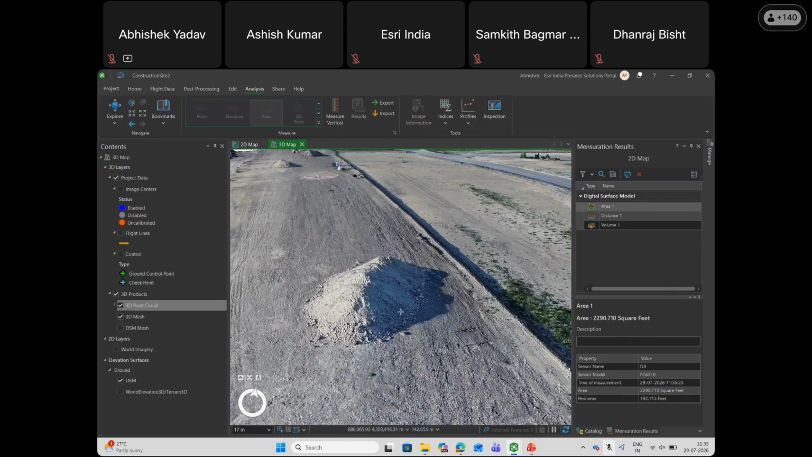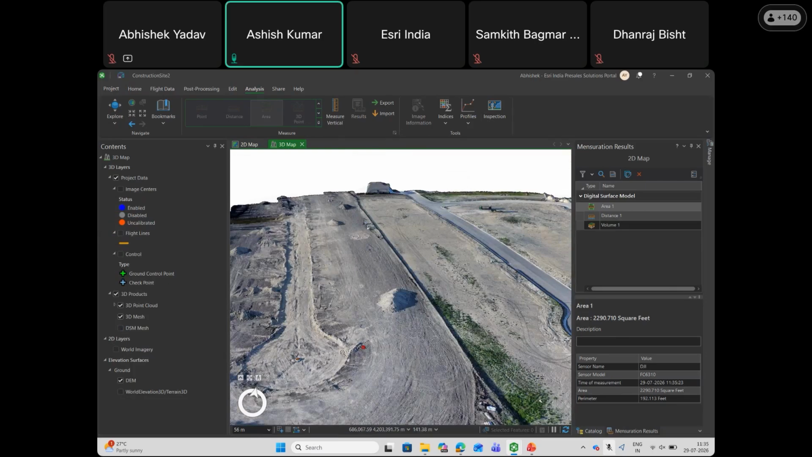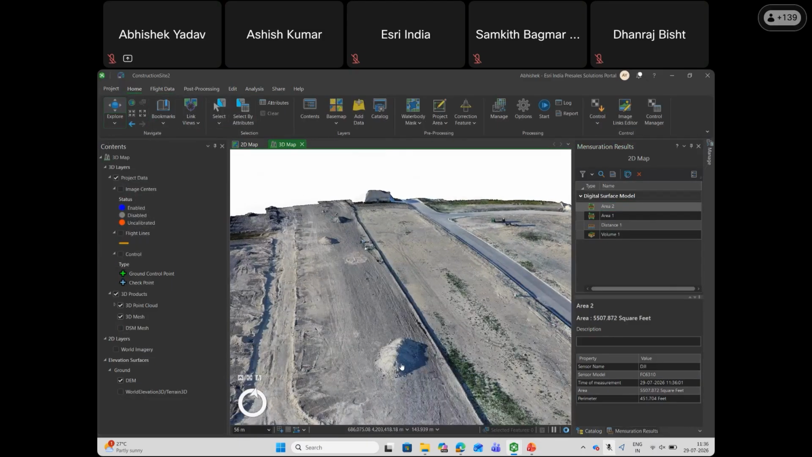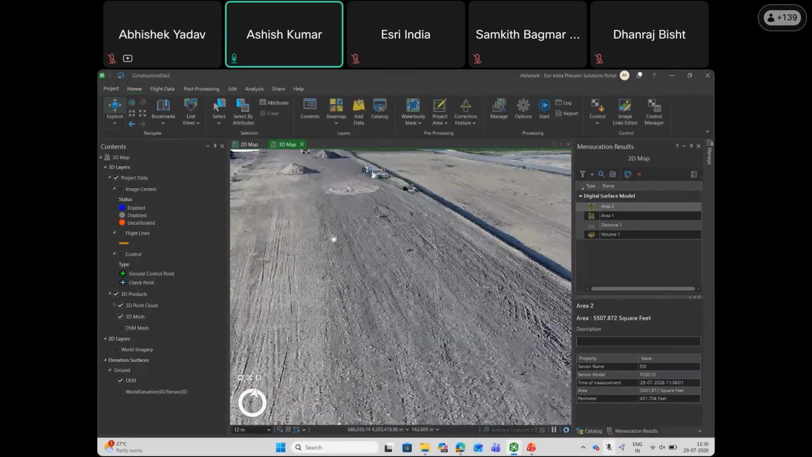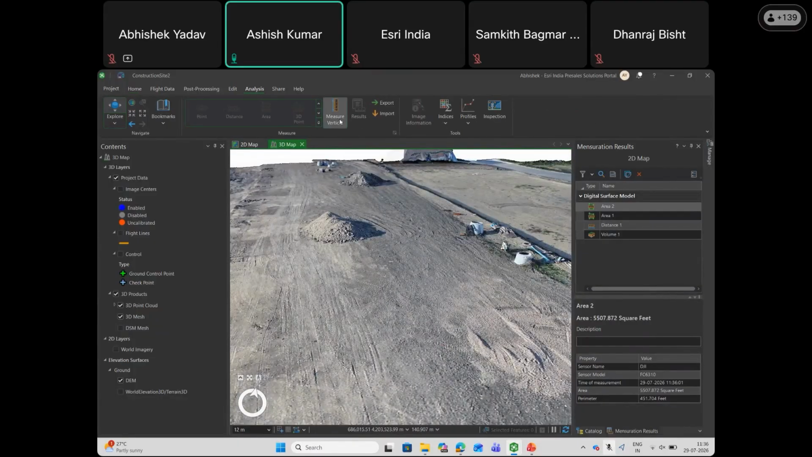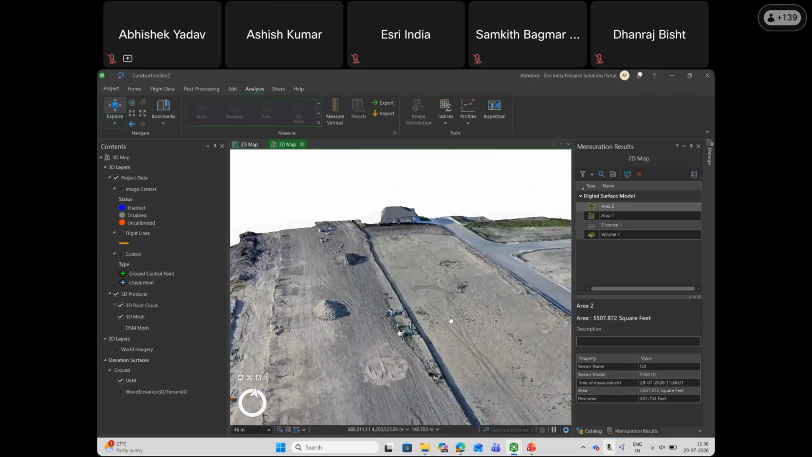Here you see the 3D point cloud and 3D mesh of the same project, where you see this stockpile, you can visualize the 3D mesh and do certain analysis. You can calculate height, measure vertical height, and all those features within the site.